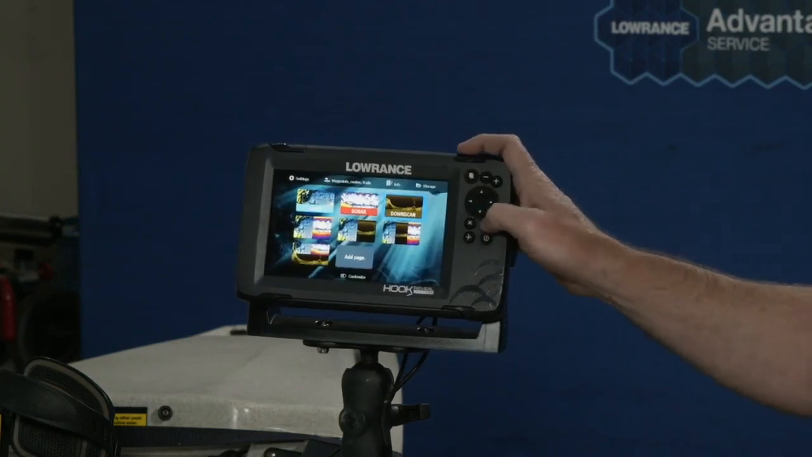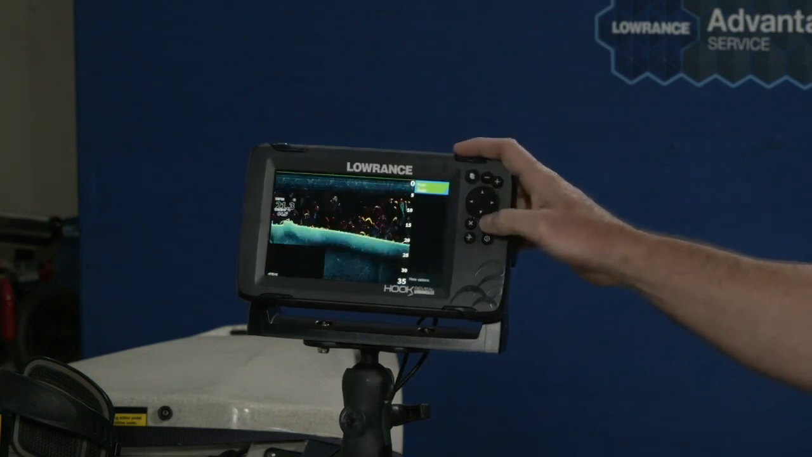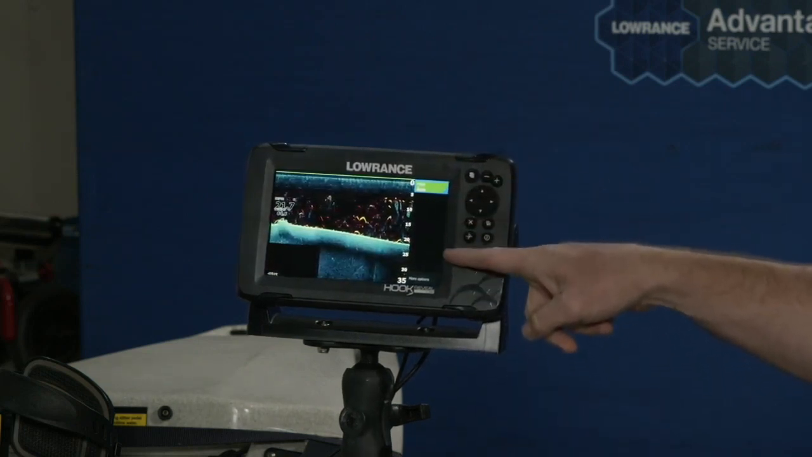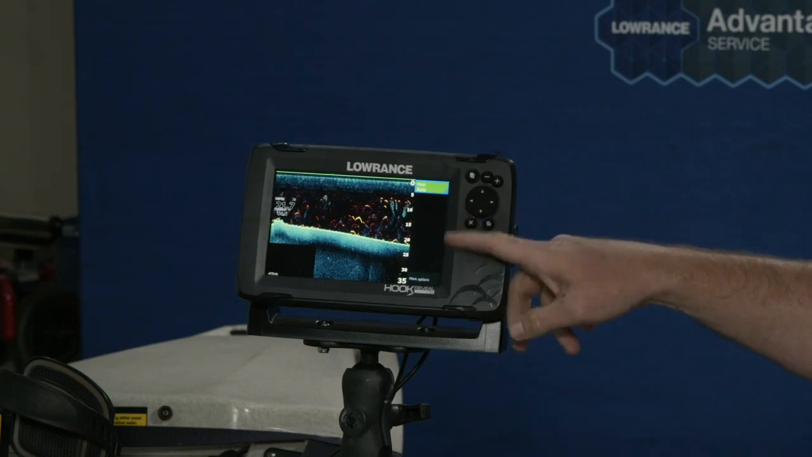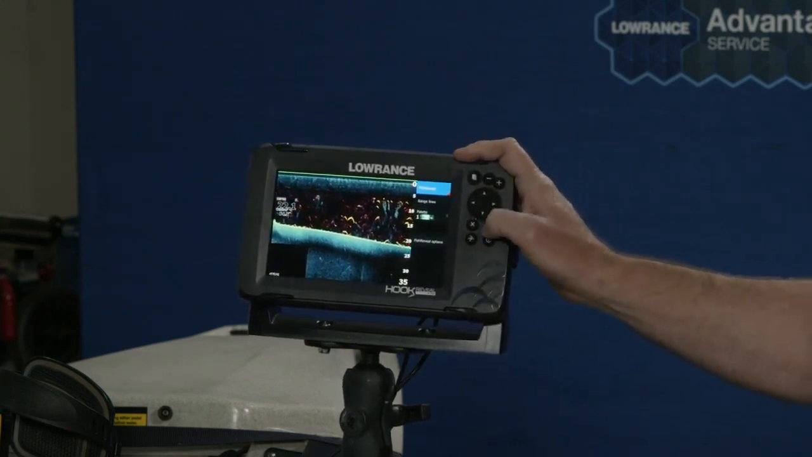So that's the sonar settings. Downscan settings. Again, we have similar things in here. When you're in auto mode, the menu's very clear. Not a lot to look at, not a lot to change. You can go to more options, and you can turn FishReveal off if you wanted it.